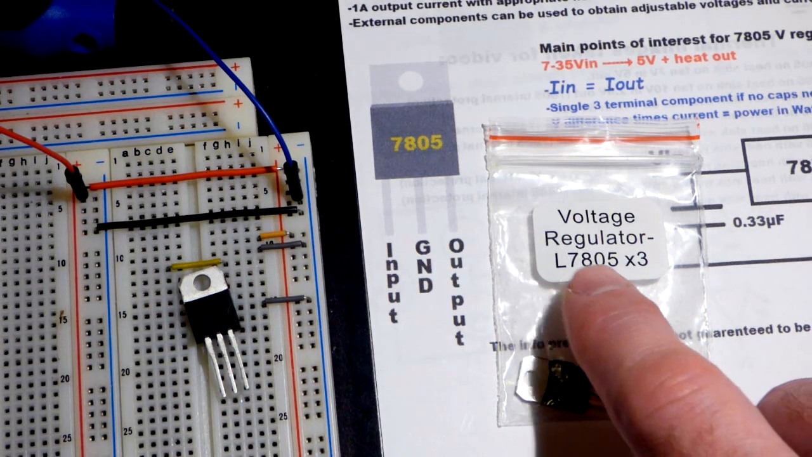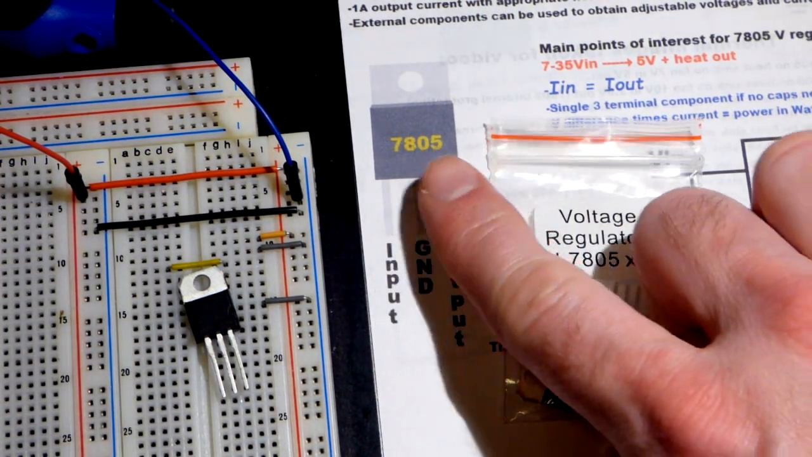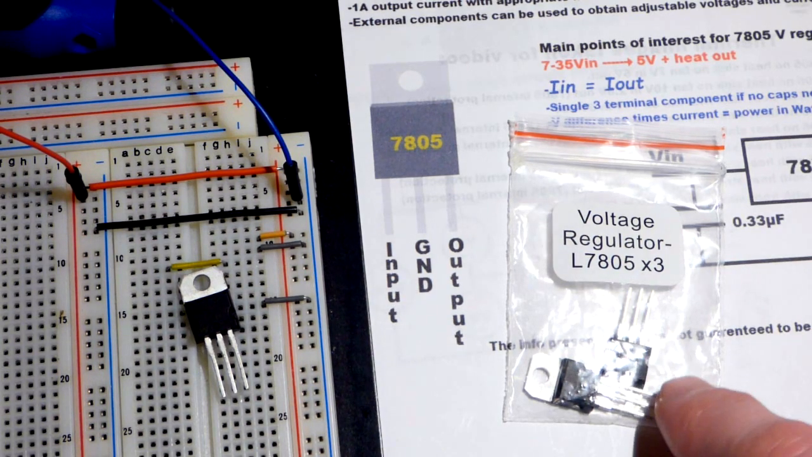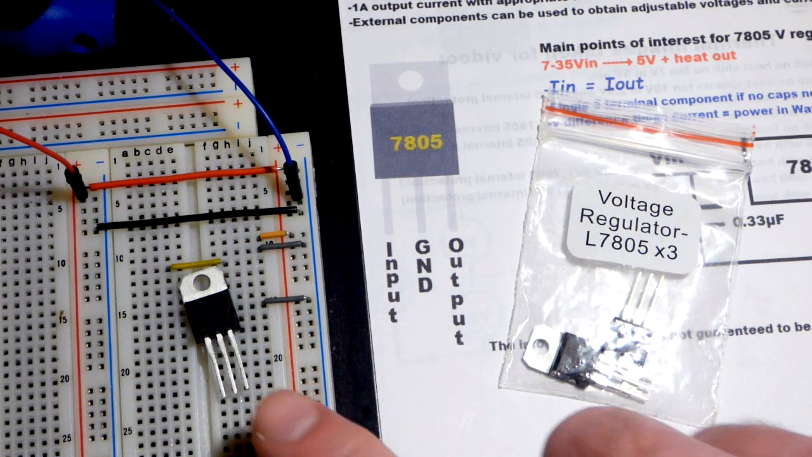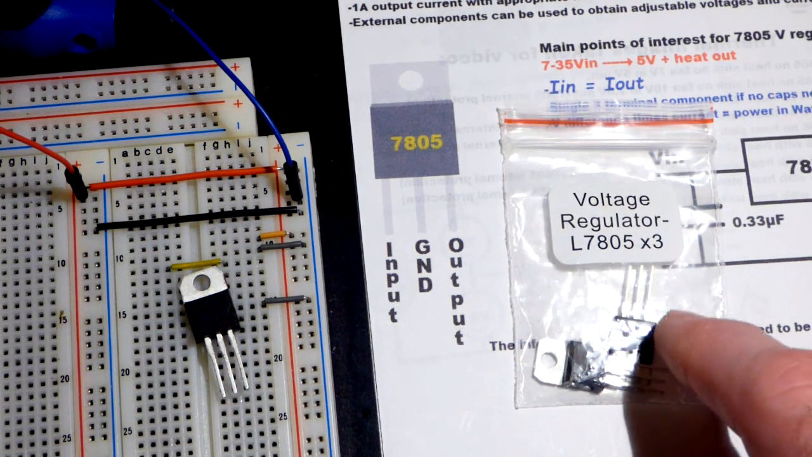So 78 is the series of integrated circuits that this belongs to. The next two numbers tell you the output voltage, so it's 05. We will get 5 volts out of this really reliably, and it is a pretty cool integrated circuit to learn about. It has temperature protections and everything. You really don't have to worry about accidentally damaging it. It protects itself, and so you can look at the data sheets for more info on that.